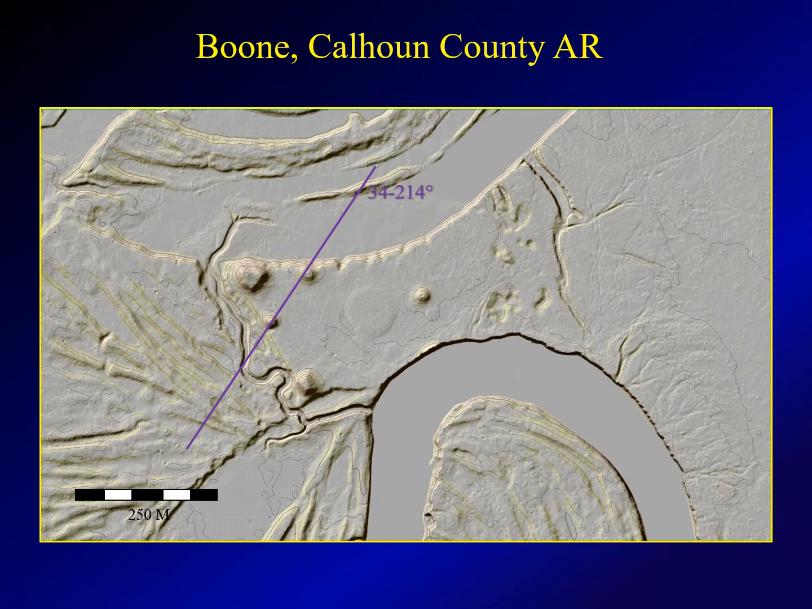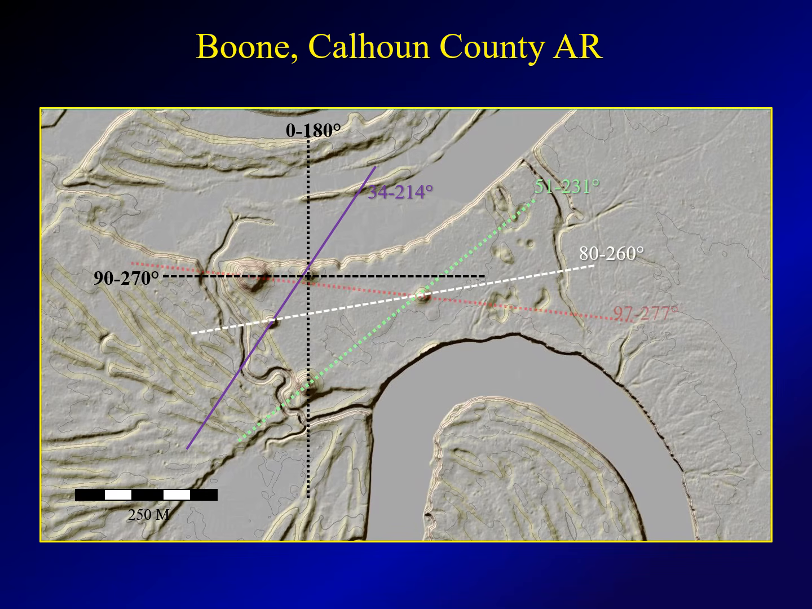Boone Mounds, Calhoun County, Arkansas. Again, you can draw a 34-degree alignment. It also has some of the key north, south, east, west alignments, and then a number of others can be drawn through here.